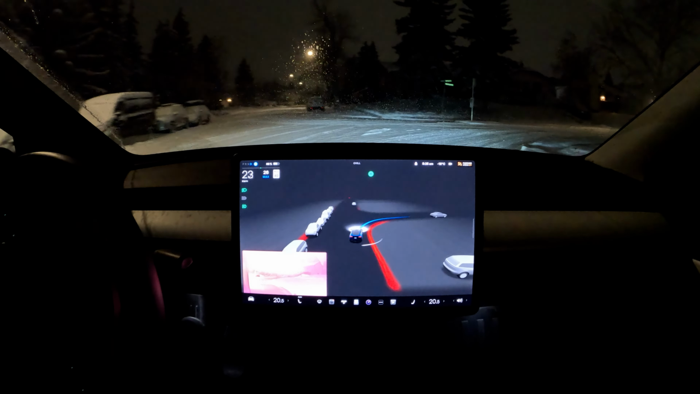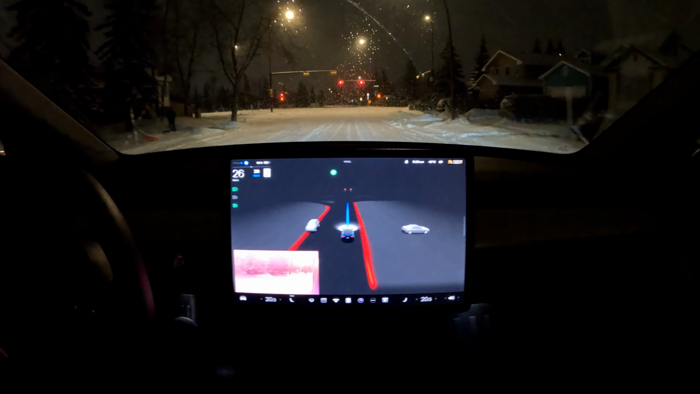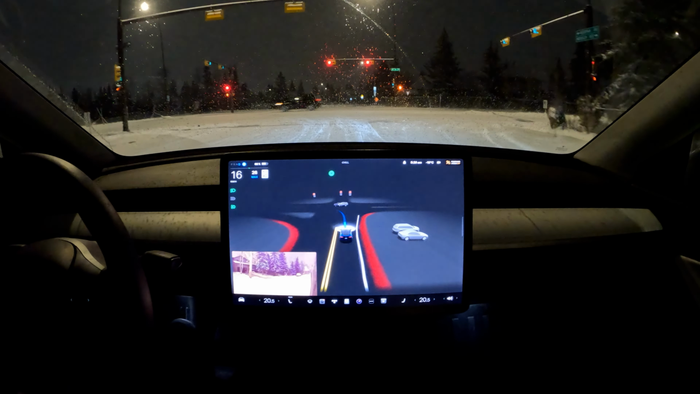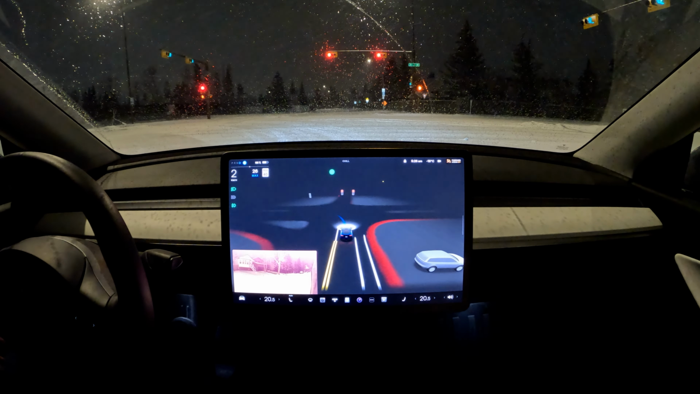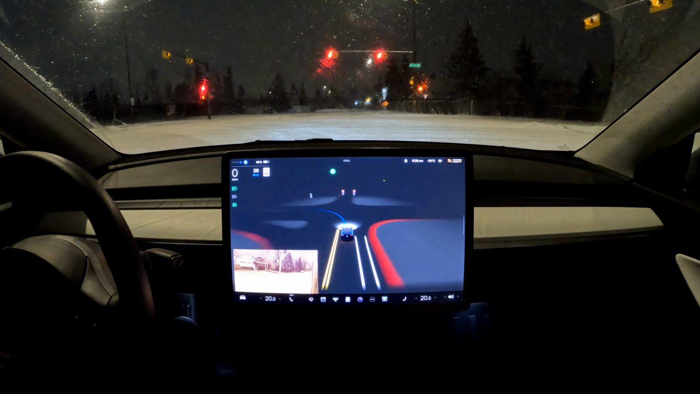Okay, so we have a right turn coming up. Slowing down. Nicely done. Alright, so at this intersection we can't see the stop line. It is a red light though, so let's see where the car's gonna stop. Yeah, not too bad. We're still not that close to the stop line, but this is a great position to stop.